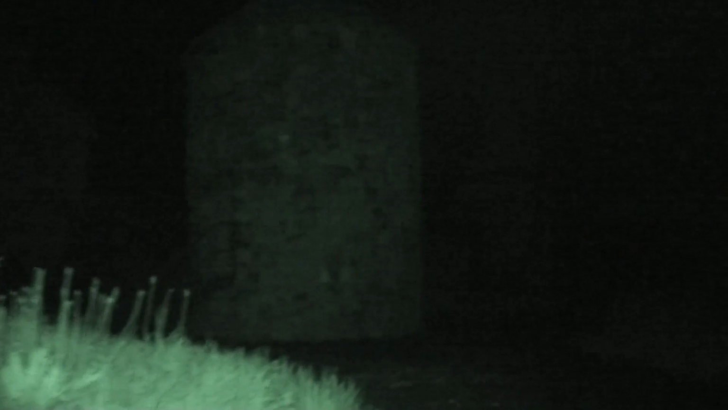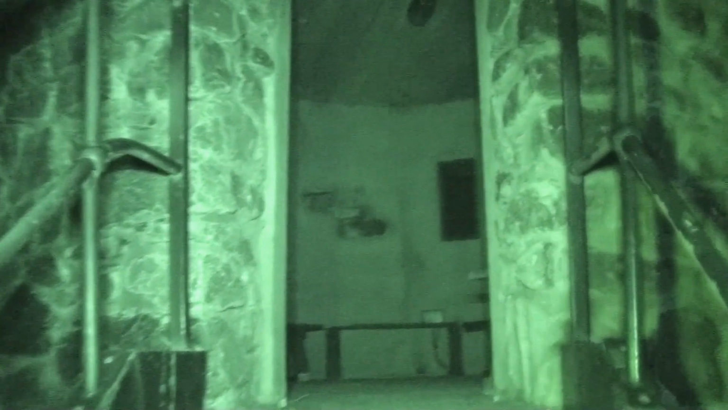Right up ahead here is the round tower here. I do hope I do not find anybody in these buildings, because that would be kind of scary.